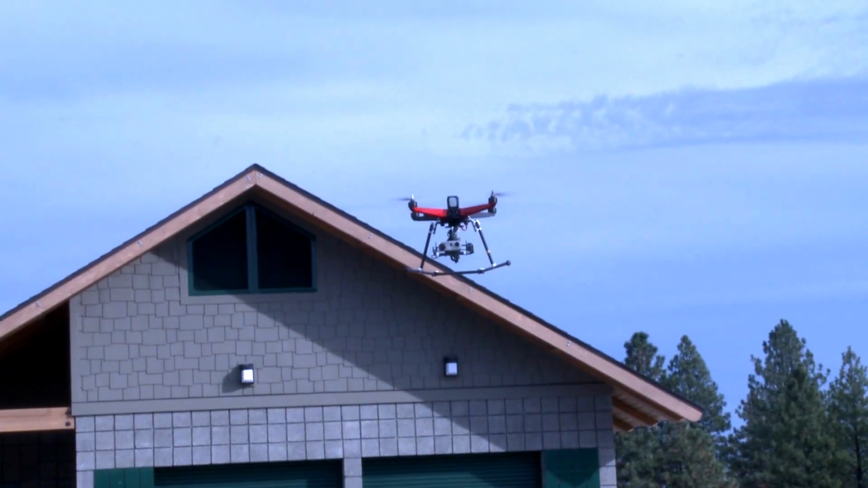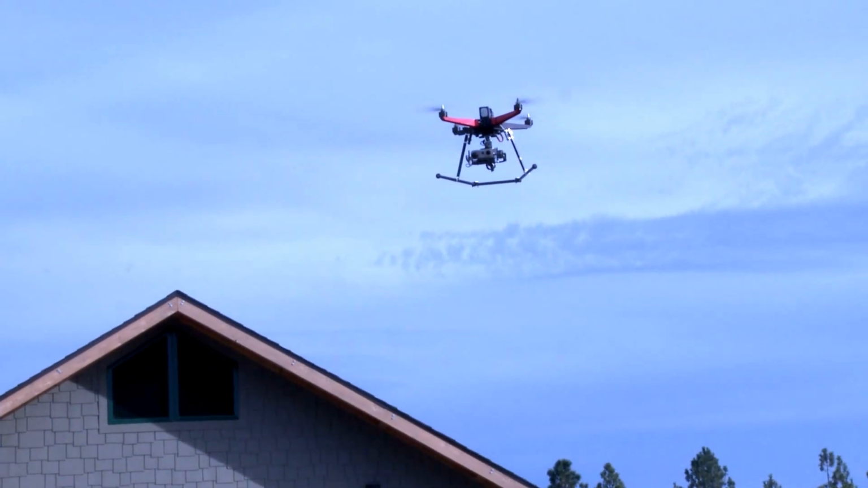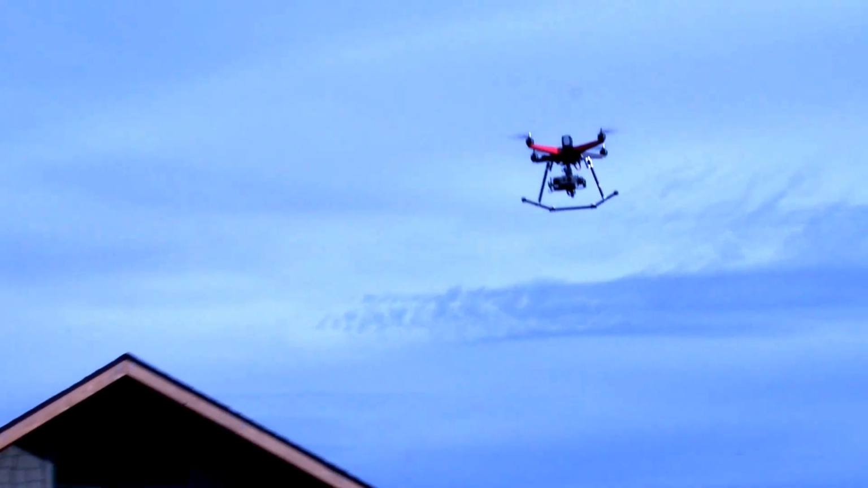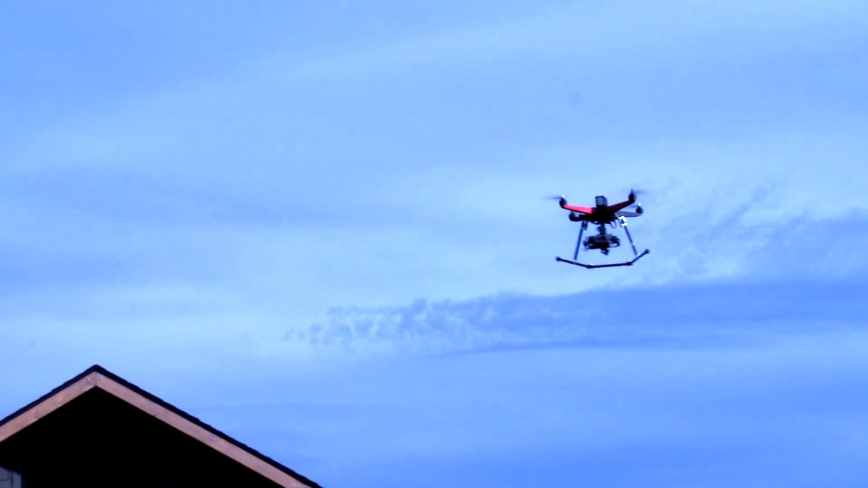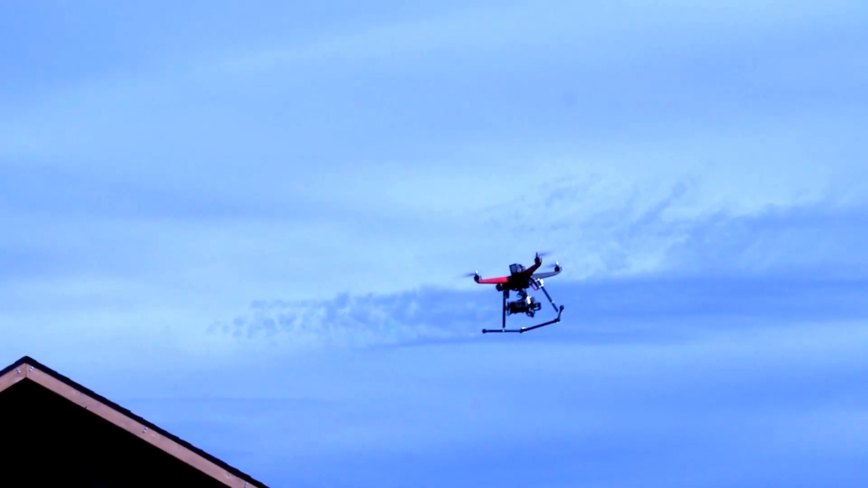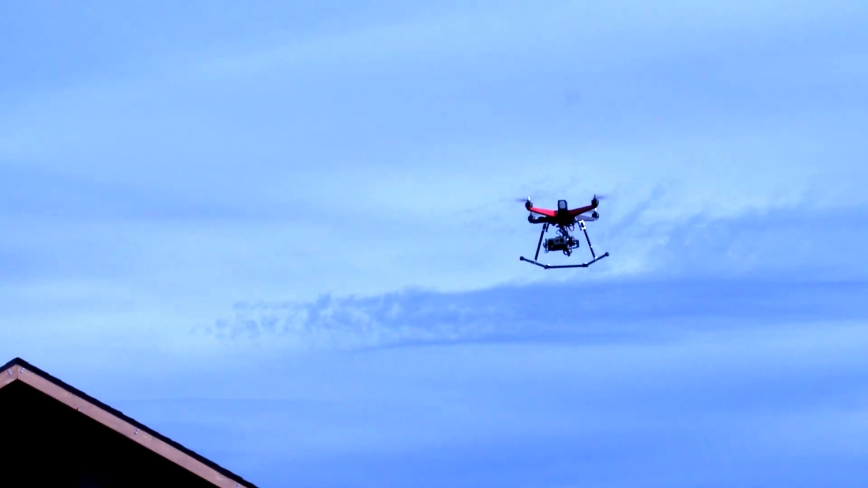You want to get a shot of the front of the quad? Go ahead and I'm going to rotate this towards us. You can see the Flir and the GoPro is stabilized by the gimbal.